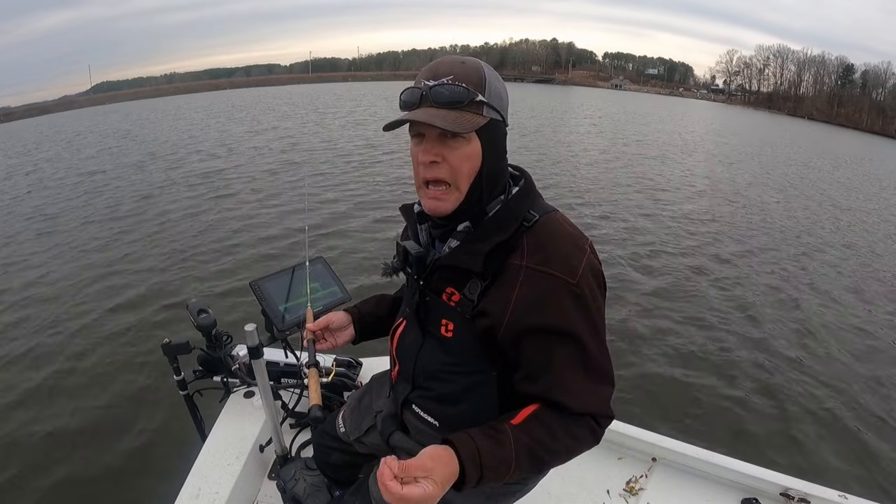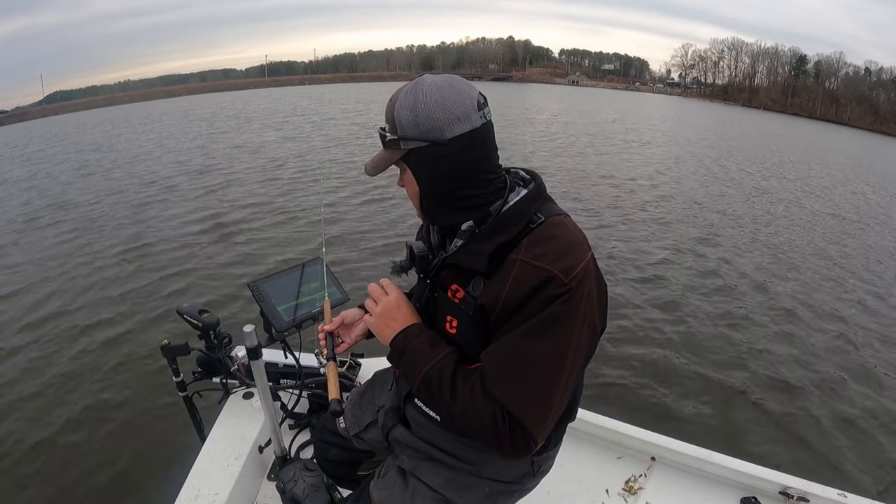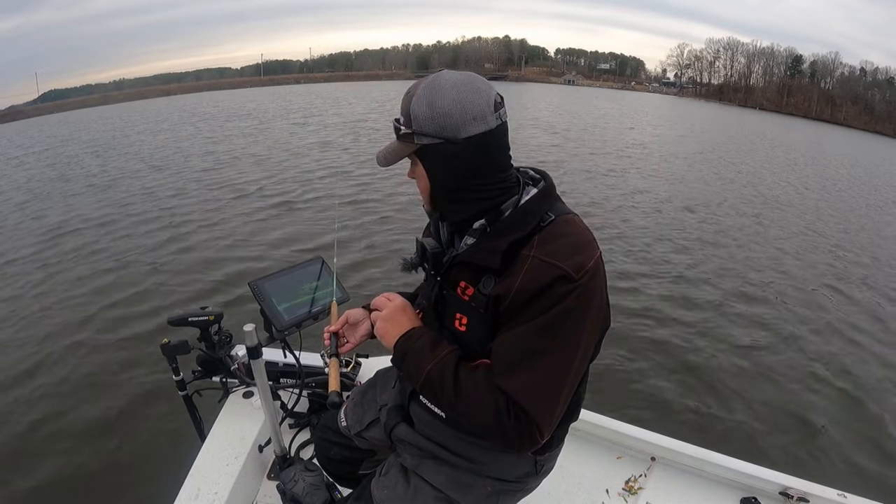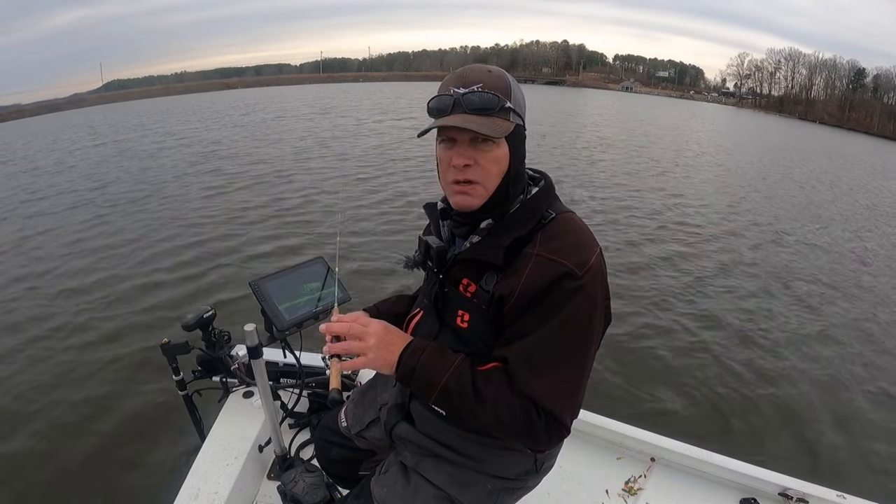But we do have live scope, and I can see those fish. It's probably 30 fish down there around this structure. And I can see them, and I can see my lure. And I can tell you, they're not all hungry.